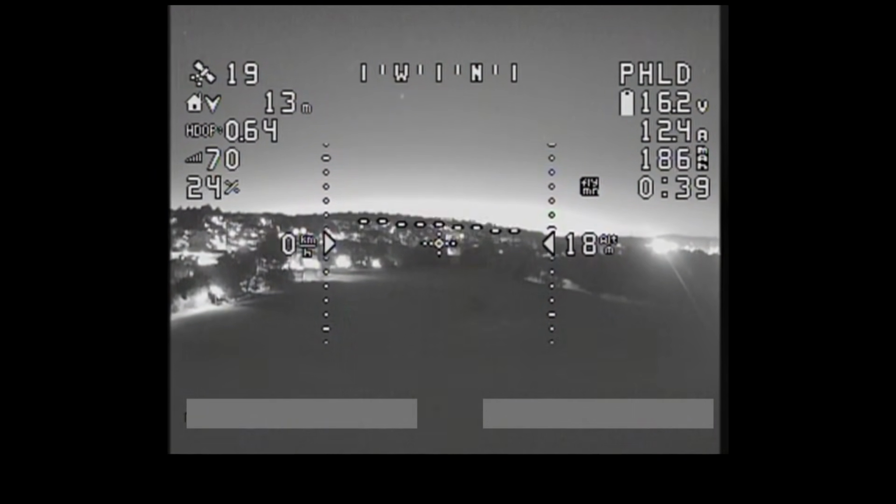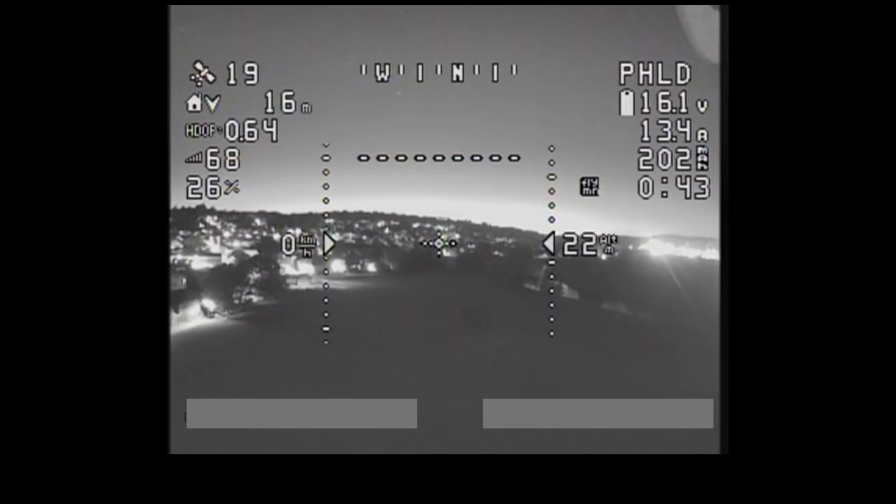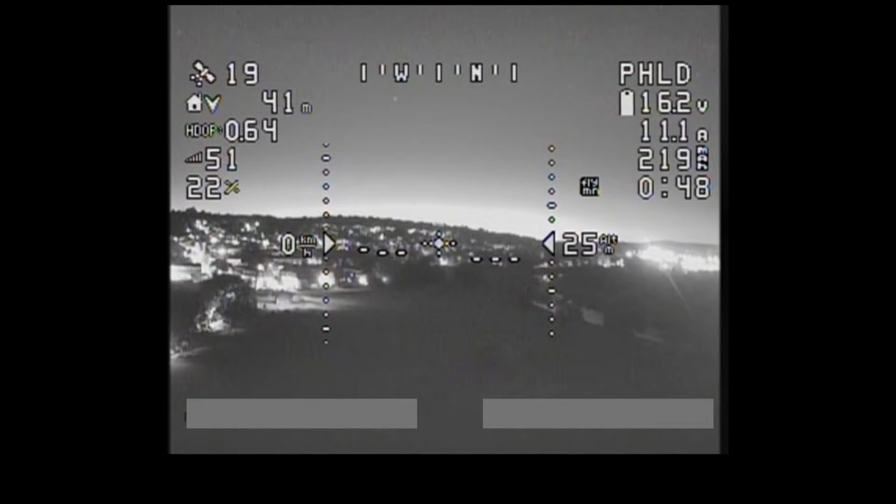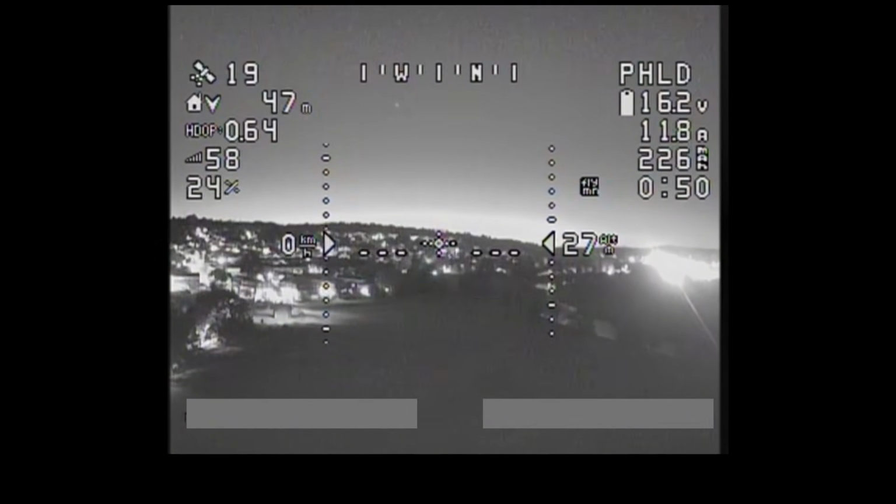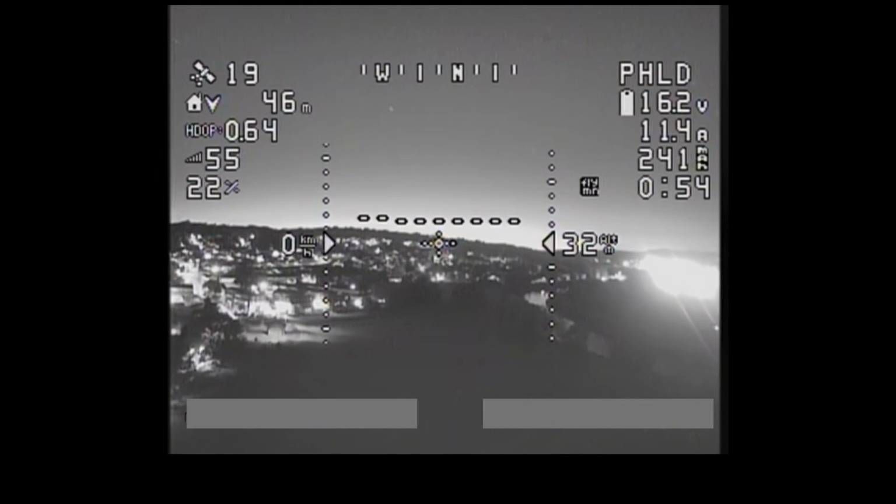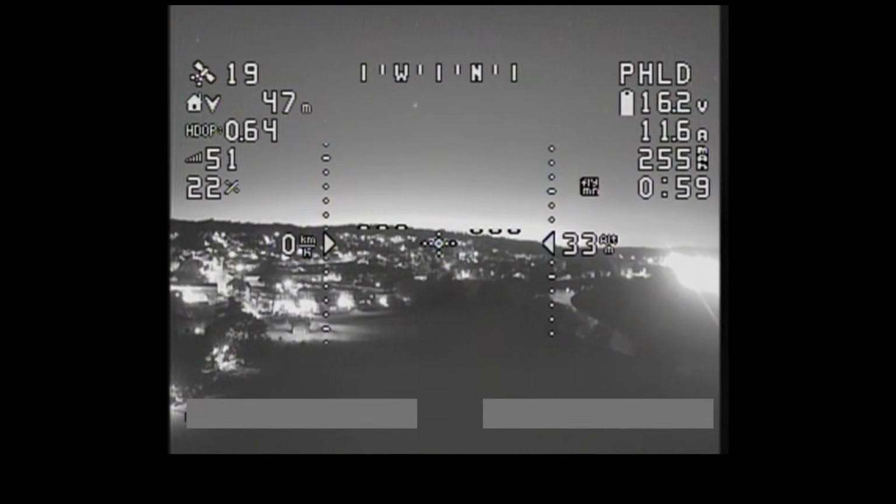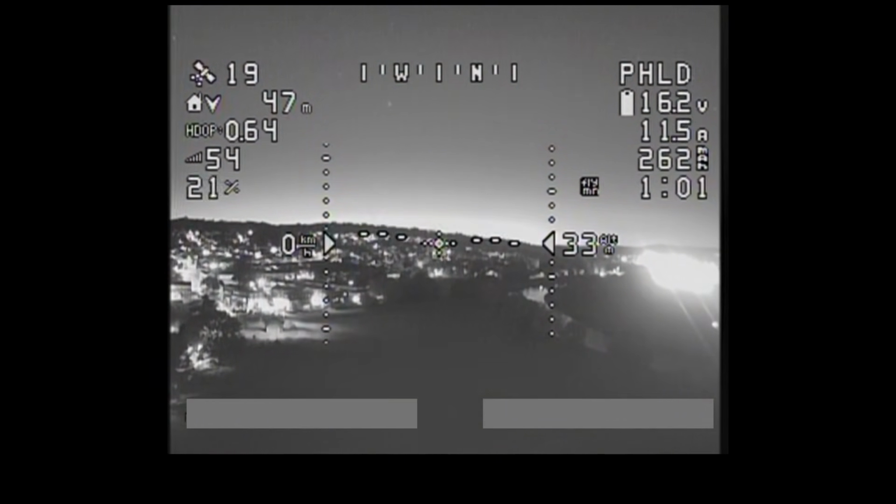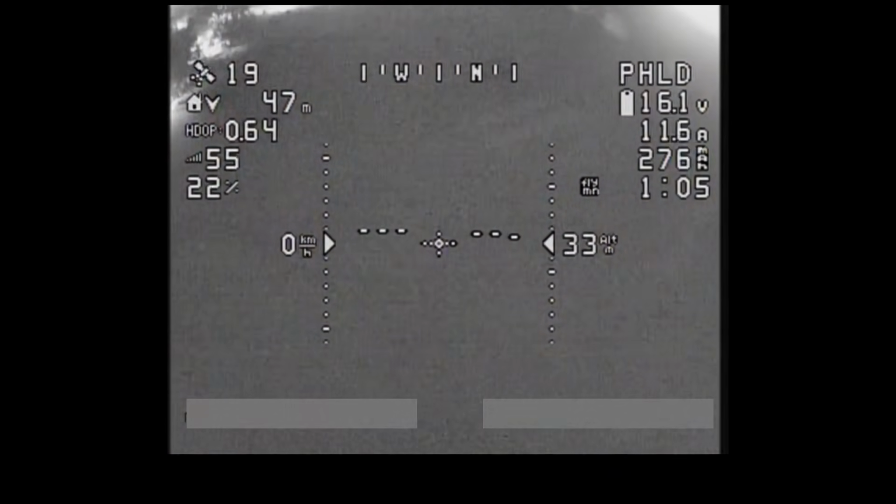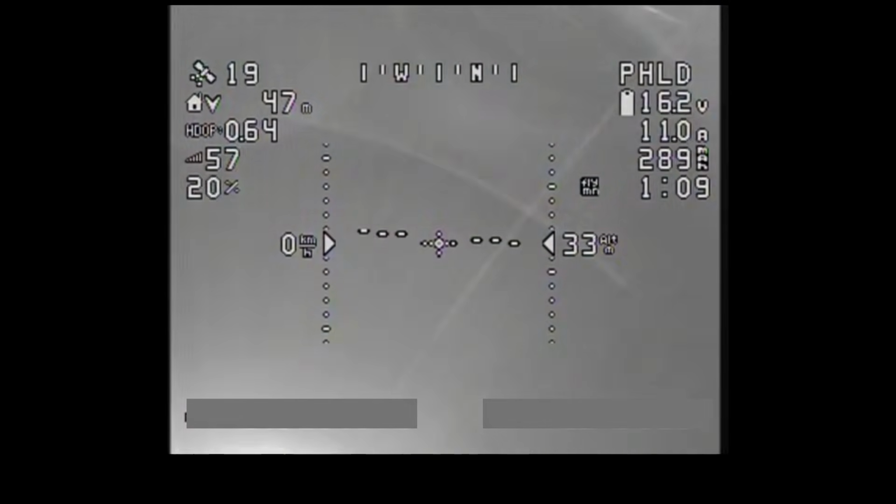When I get it up a little bit higher, move a little bit further forward as well, just because I don't want it to be in the null zone. So I get up a little bit higher. Might cap it about there actually, I think that'll probably do. So centre the throttle. So yeah, if I can now use the scroll wheel on my radio, as you can see, I can pitch the camera up and down. I can look all the way down if I want to.